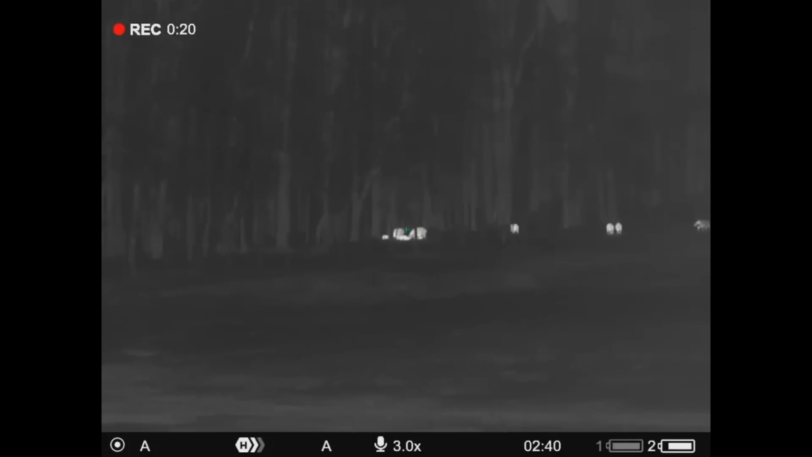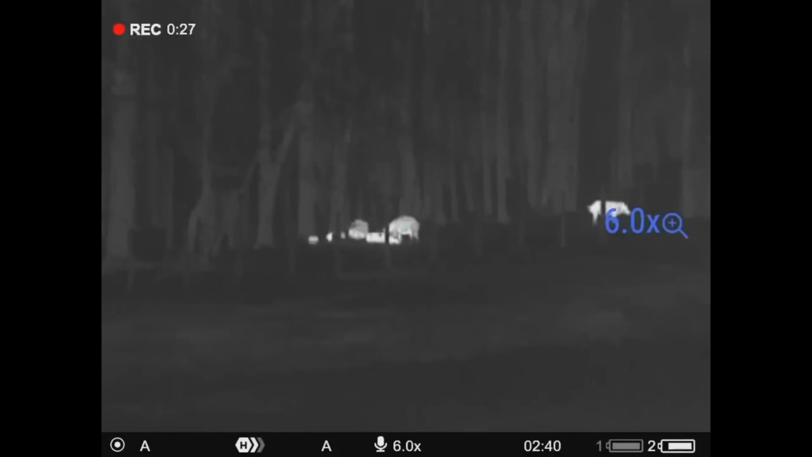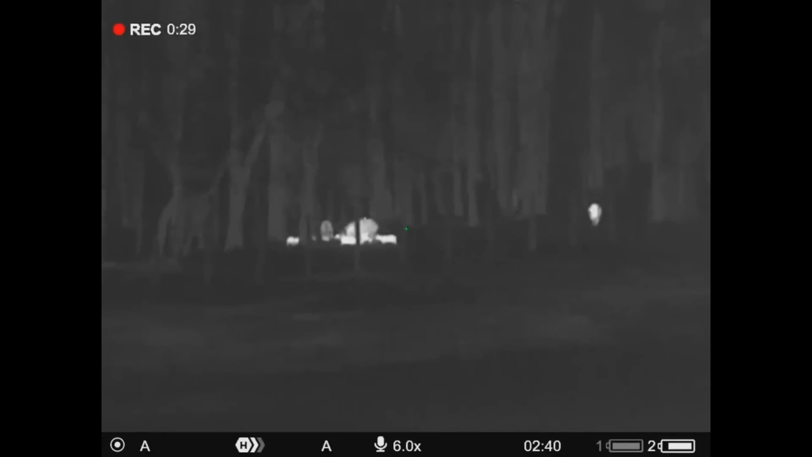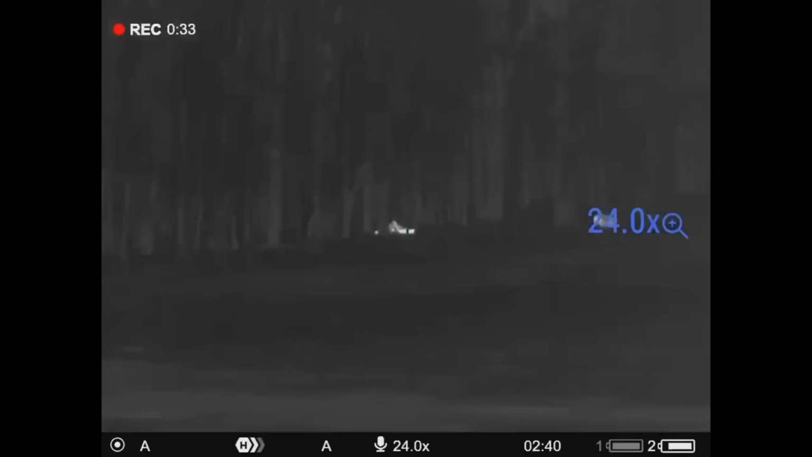It could not perform this well. Now, here is the important part you need to know. I'm going to be upfront. I'm going to tell you this. When you take this scope out in those conditions and you turn it on and you walk outside, it's going to look terrible. Okay? Stick with me. Stick with me.